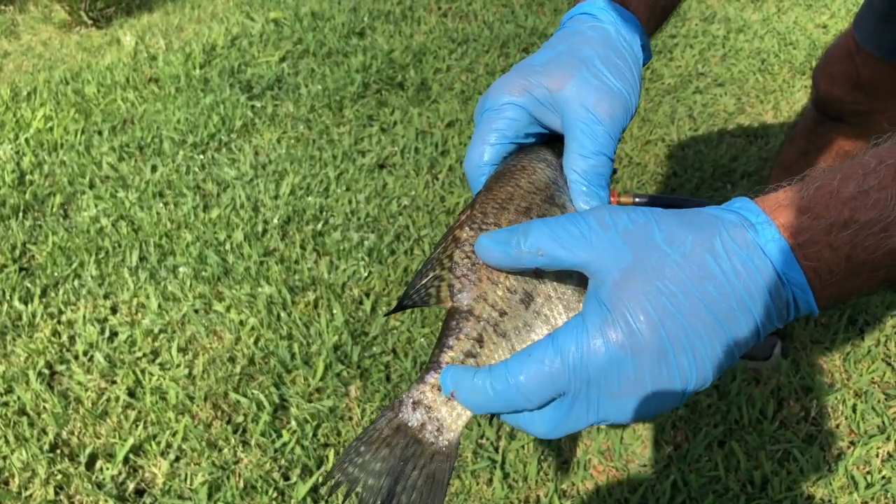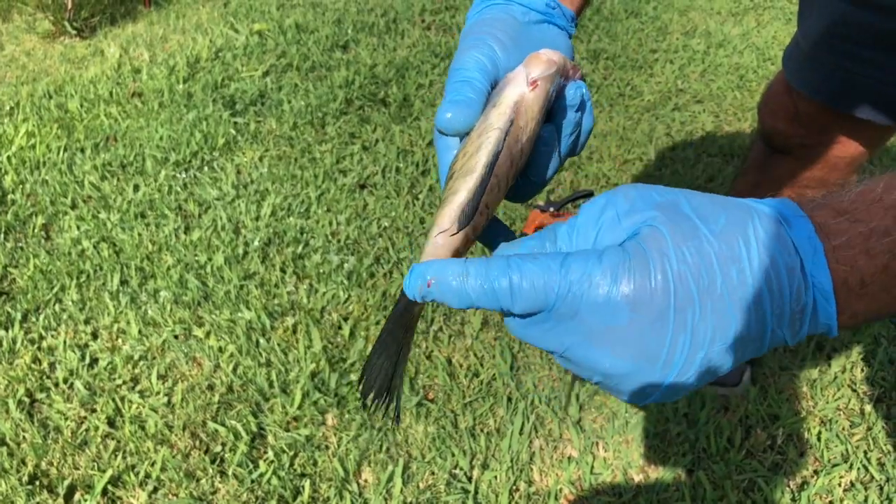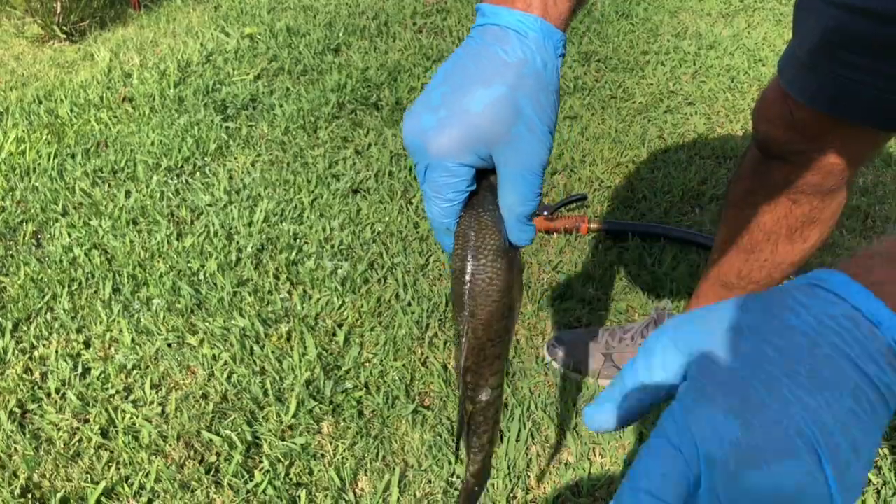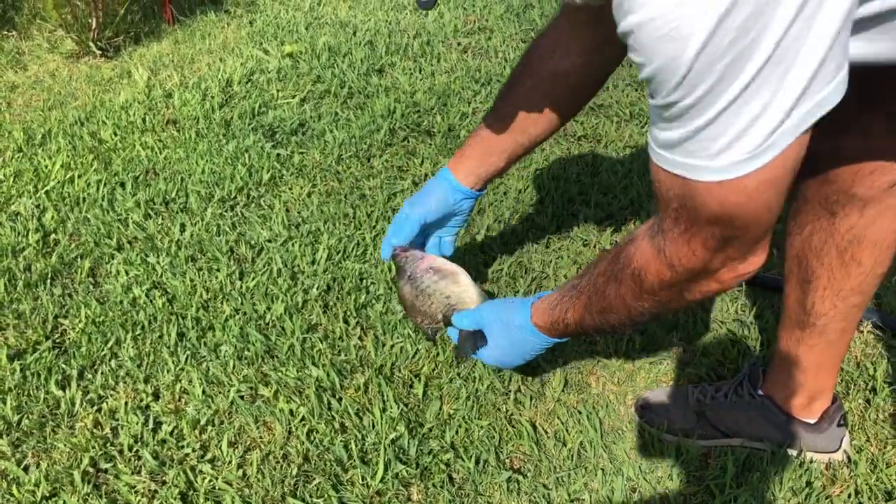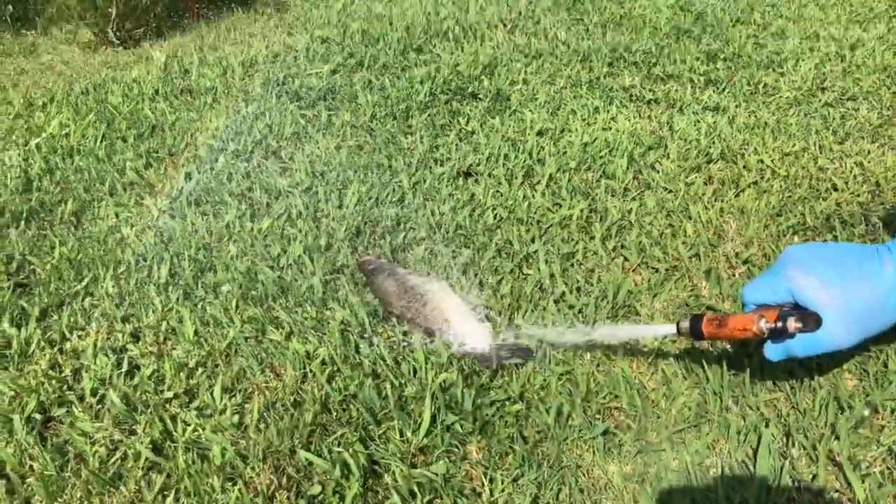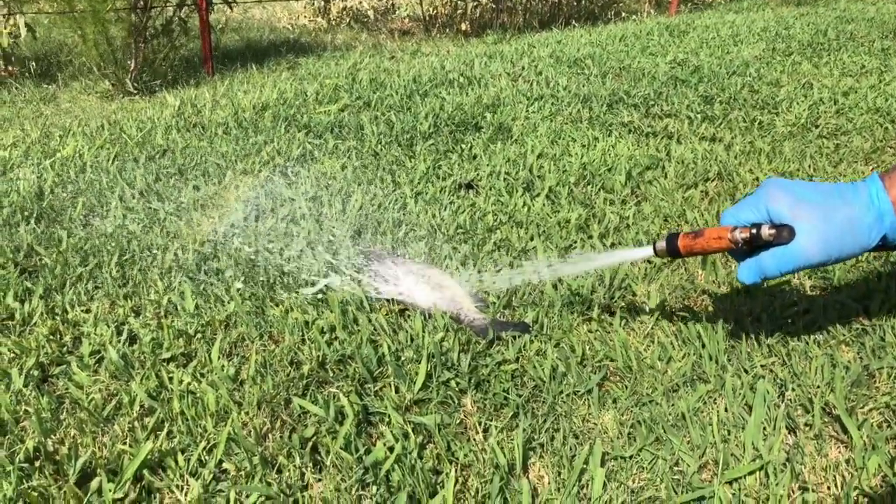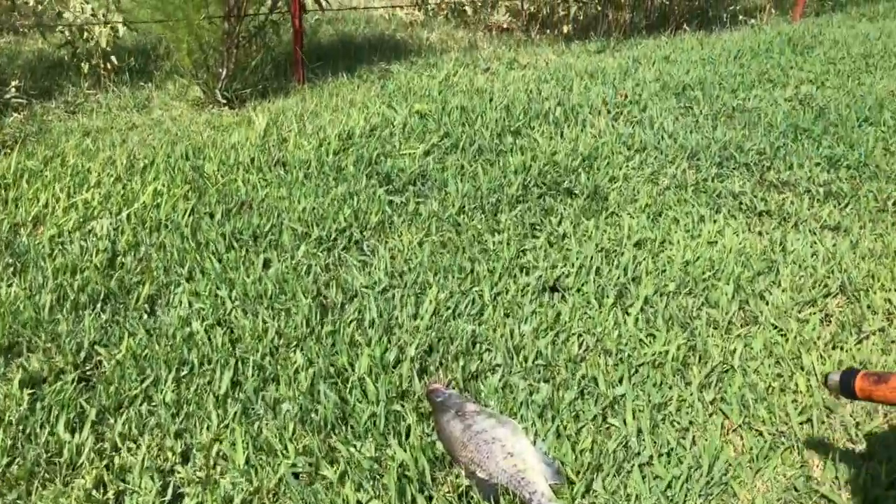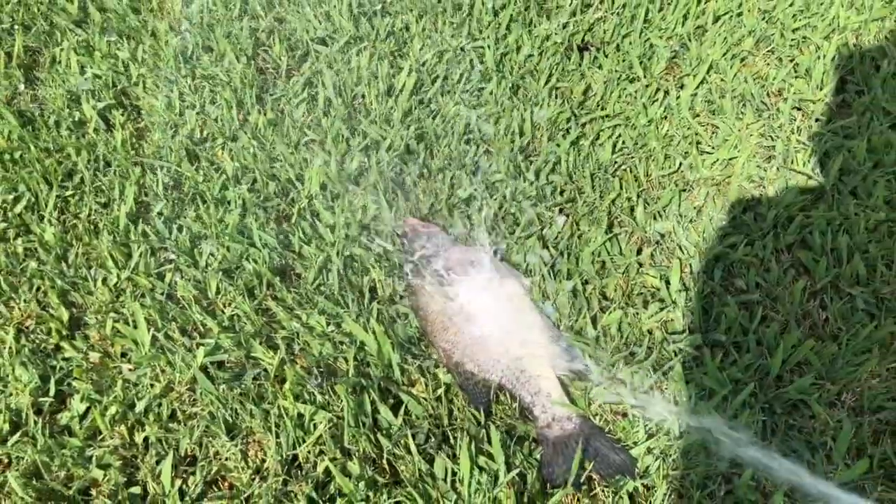This side, it's got some scales on it. When I get through, take your knife, hit it there, maybe a little bit right there, and you're done. Ooh, that got me. Let's get this side. I don't know if your camera's picking that up, but it's slinging scales all out in the yard. And they're just coming right off.